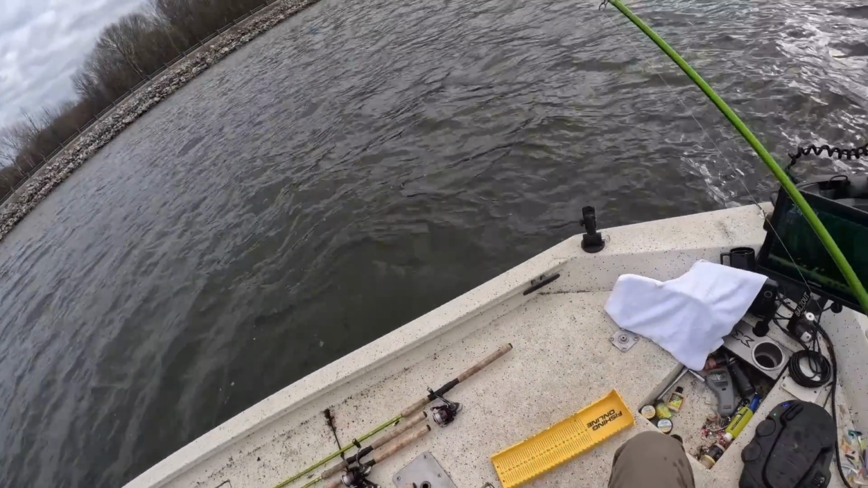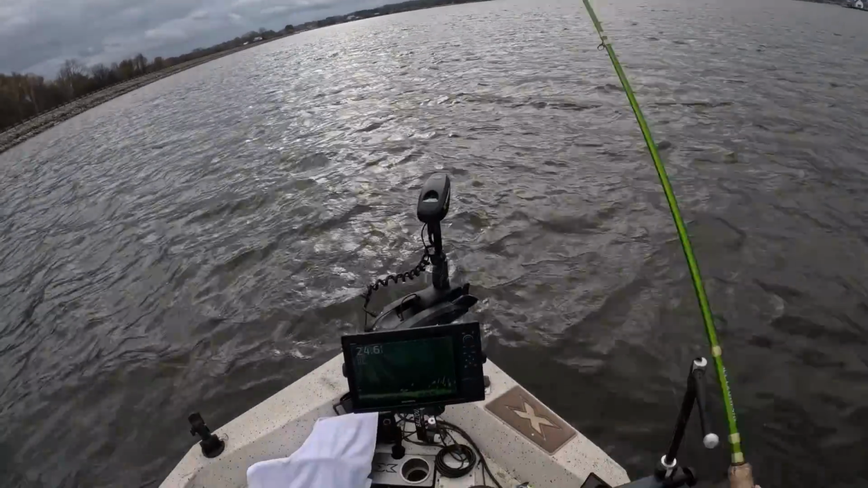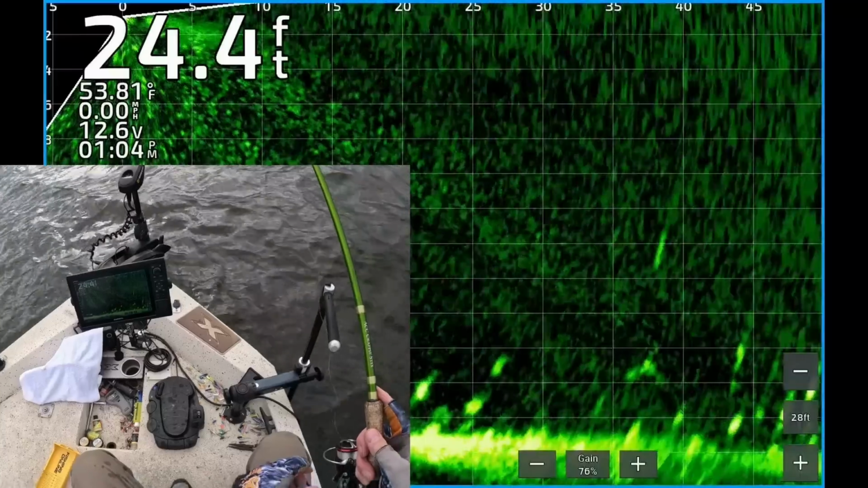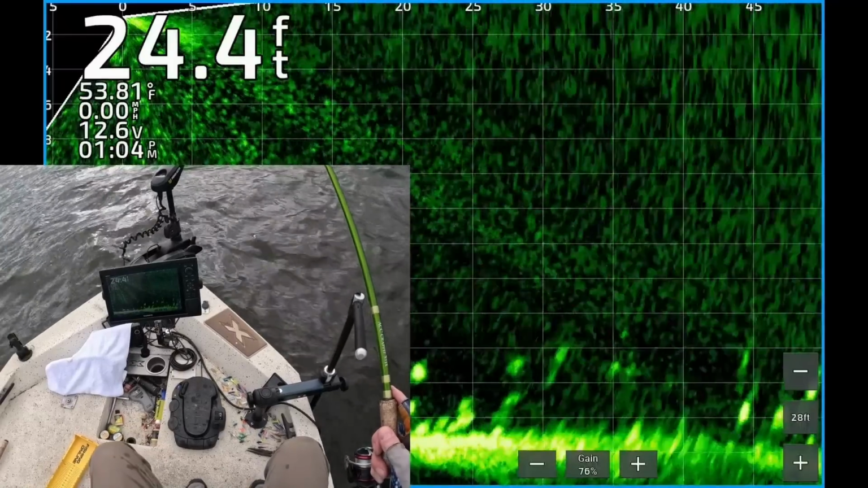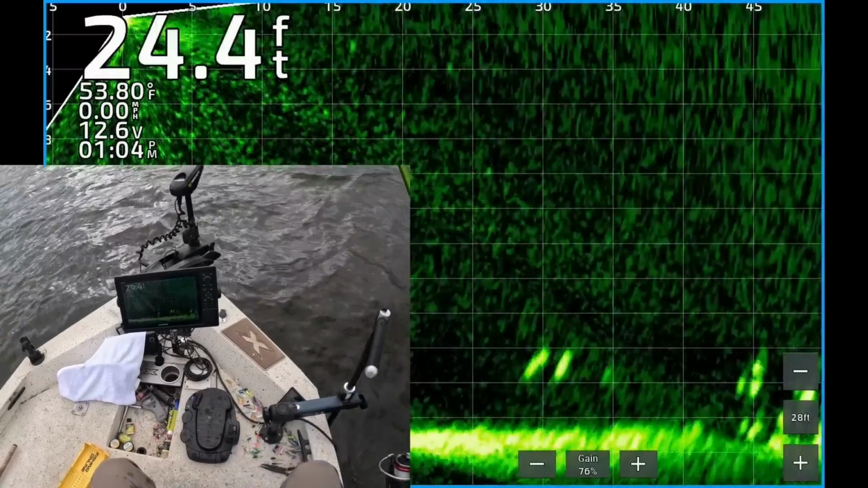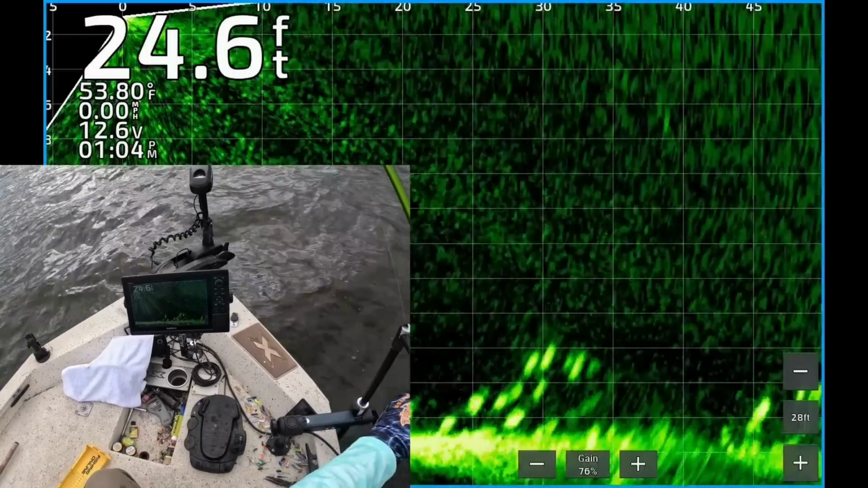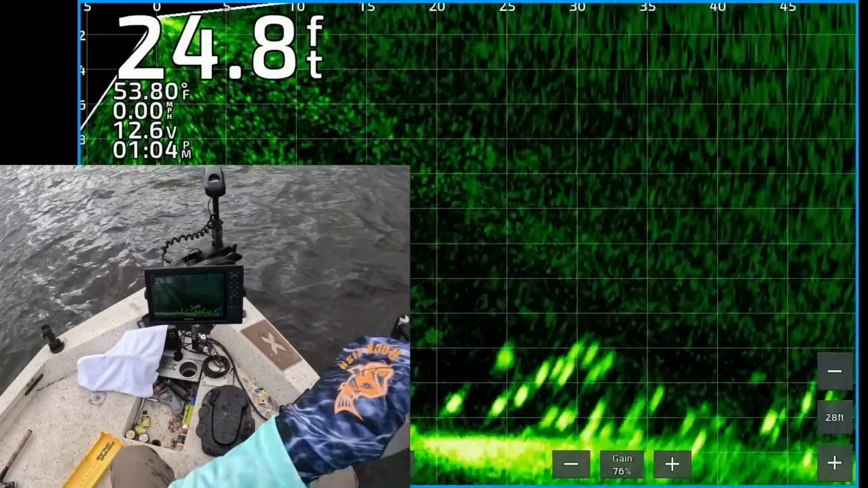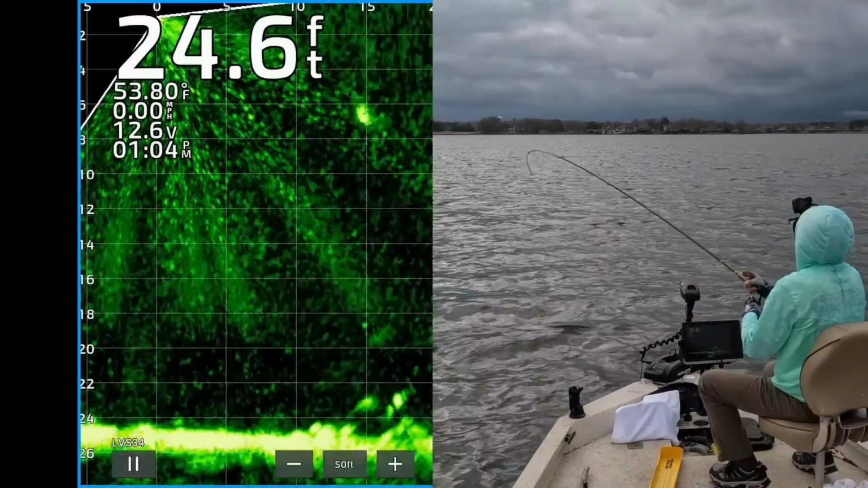I love these winter days like this, overcast, windy. My goodness, it's good crappie fishing. All right, there you see my jig about 35 feet from the boat, coming on top of a couple nice looking returns. I think those are good crappie right there. That's coming down on top of it. On top of a bunch of them. Look at all those big crappie right there. There's one 25 feet out. Gosh. On the way to the boat.